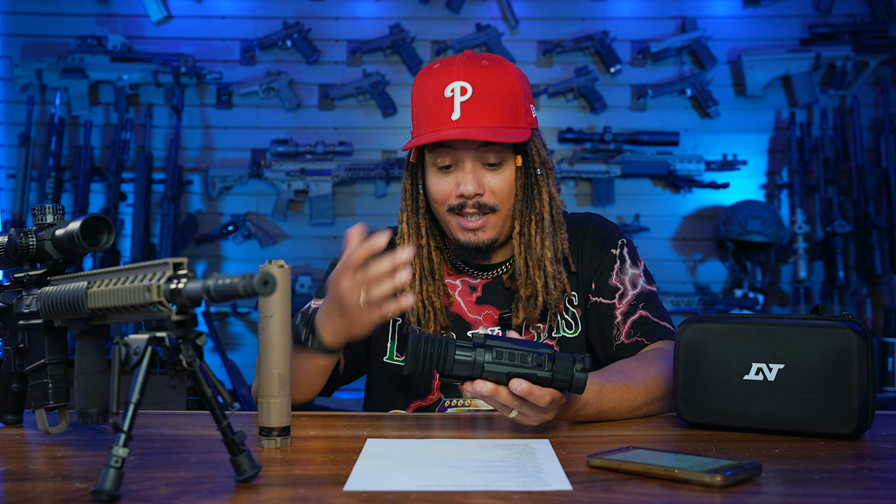So you can use it as a clip-on, you can use it as just a dedicated spotter if you want to be out there, or take off the optic and run it directly onto the gun, where you can add on crosshairs, zero it in, and shoot it as a scope. And it has a zoom of 1.5 all the way up to 6x. So you have a good overall, do-it-all out of the gate thermal optic.